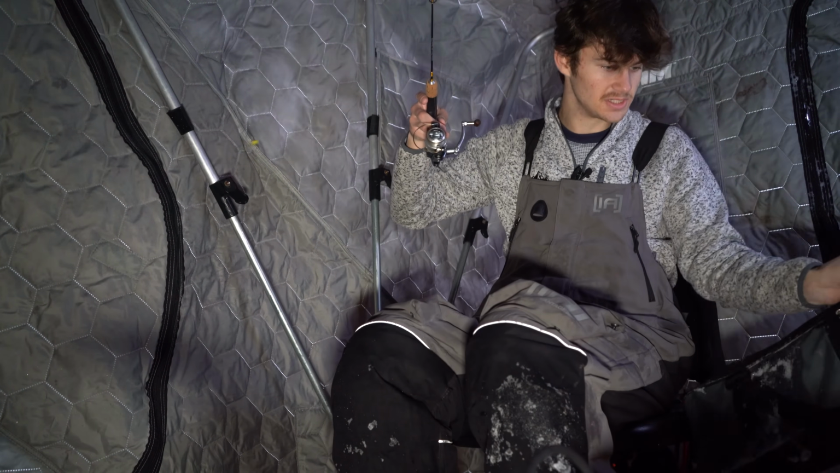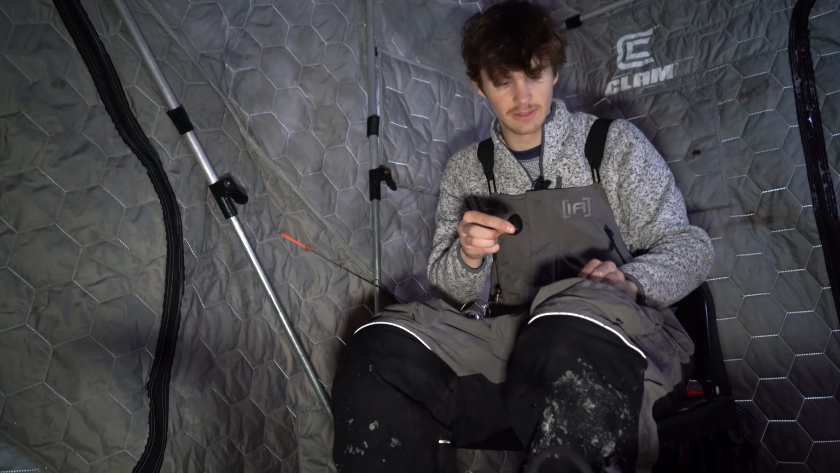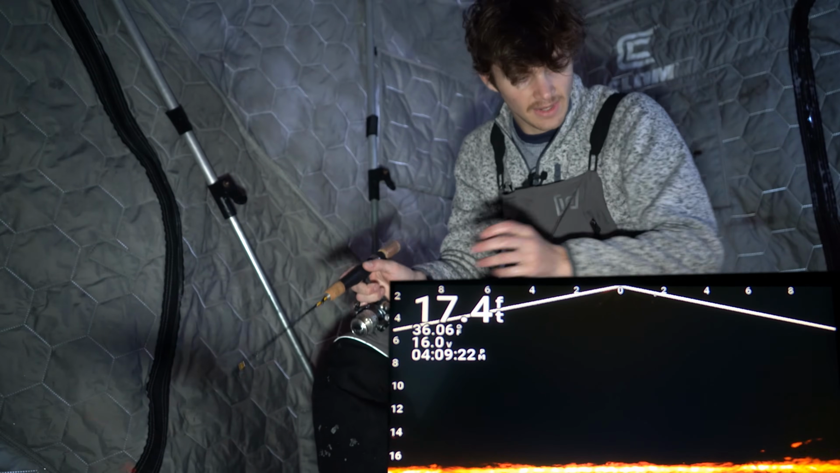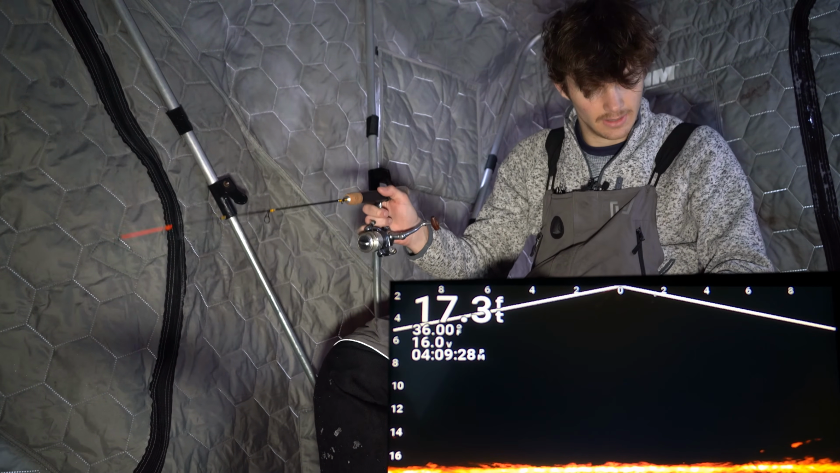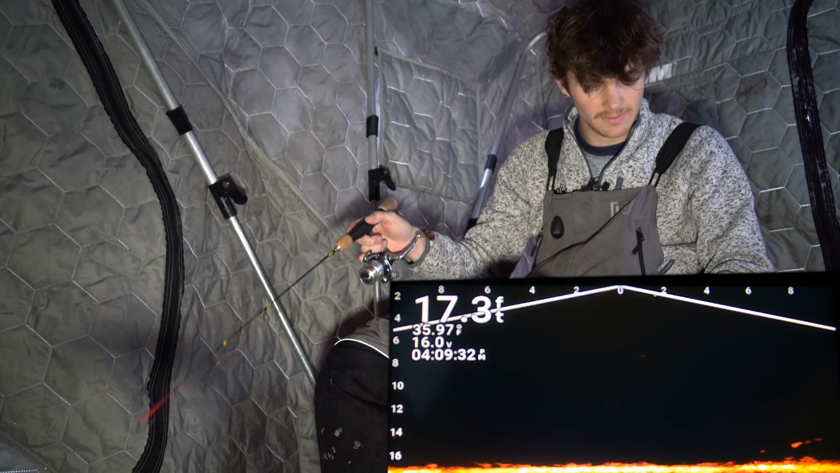I'm gonna start out with just a little crappie minnow. All right, I'm gonna grab the smallest crappie minnow possible here. Start out with something super tiny. Just a little crappie minnow to start. We're gonna drop her down and see if we can mark a fish real quick. I'm not seeing anything down there right now, but let's wait till the bait gets down. There's my bait going down right down the middle there.